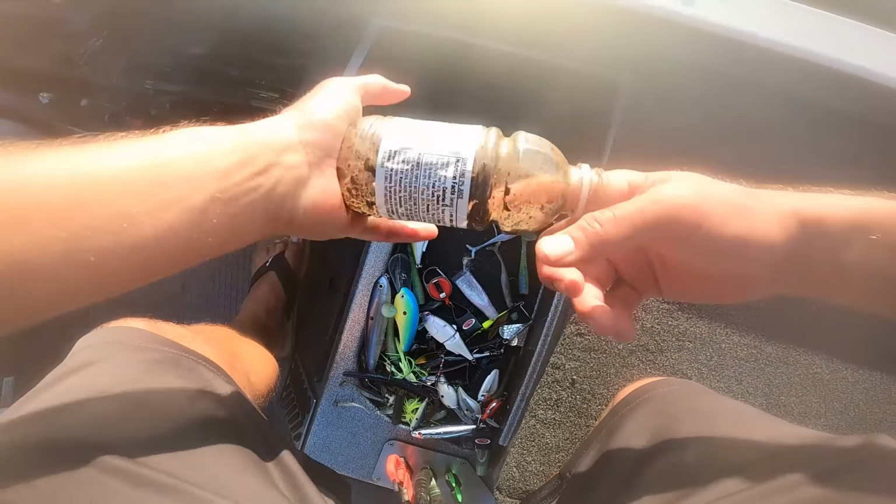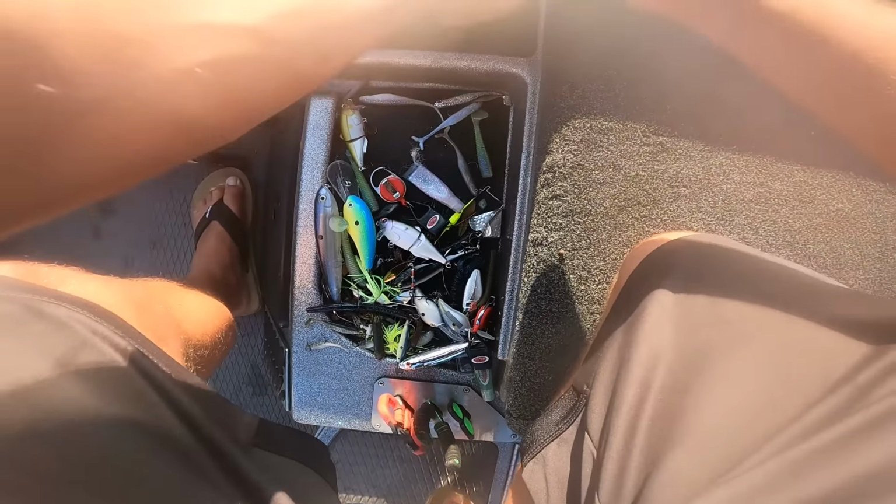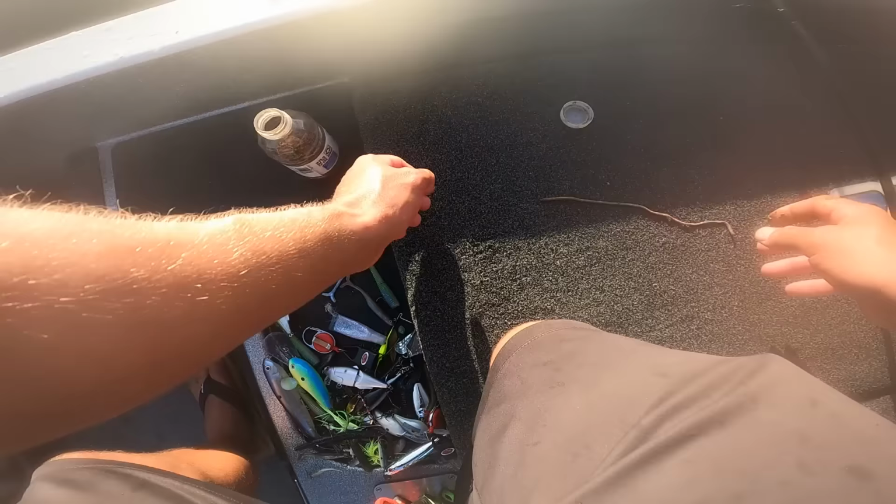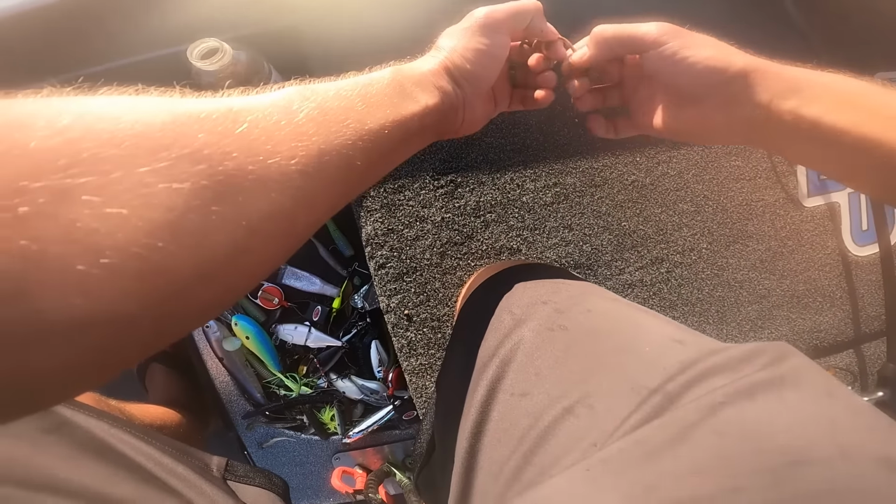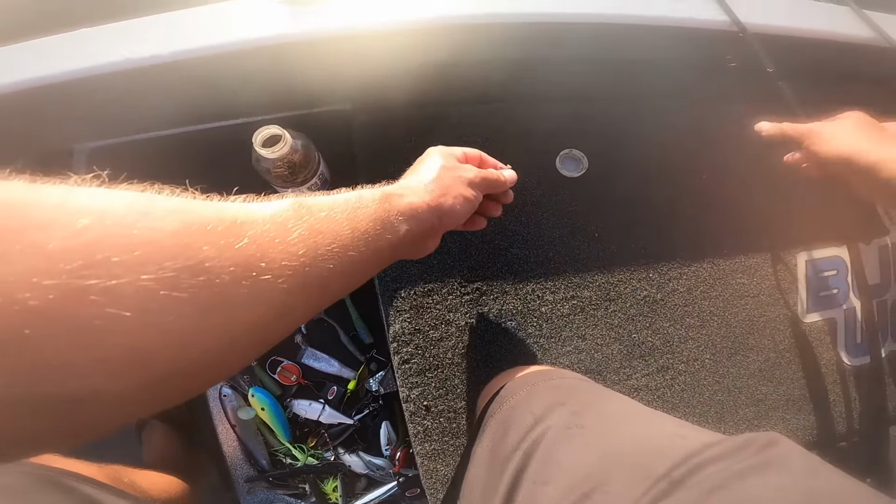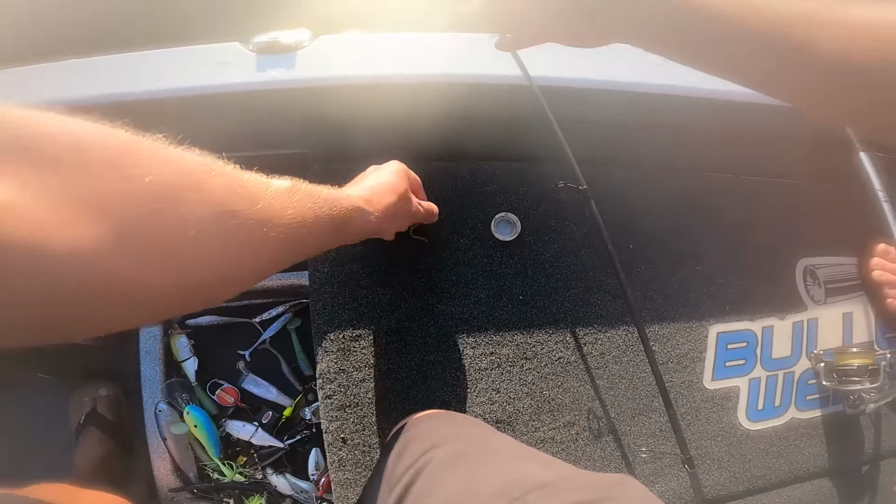All right, I'll fish you one out. Maybe I'll get one we can, oh yeah, I got one we can split. Look how long that one is. We're gonna split that one. Boom. That is a lot of worm.